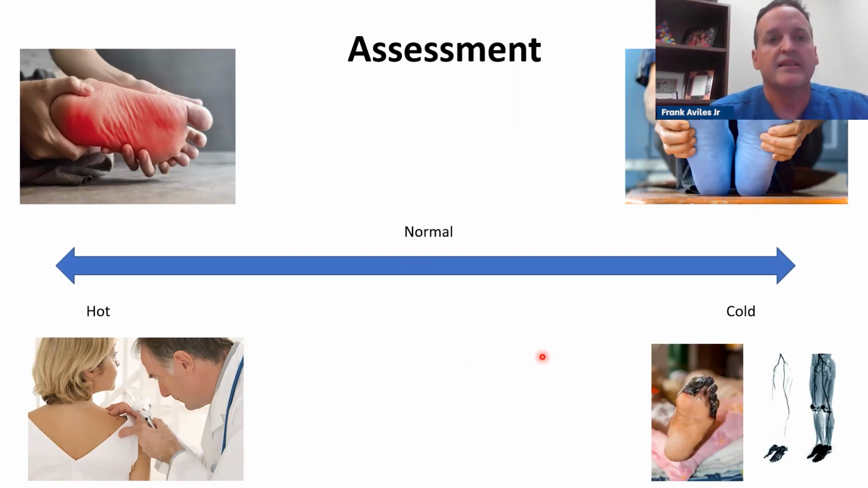When we look at patients, we feel if the feet are cold, we assume that they have ischemia or some vascular component. Or if they're hot, we start looking at inflammation or infection. But the problem is that inflammation is based on our visual assessment. And so if we don't know what we're looking at, it's going to be a little difficult.